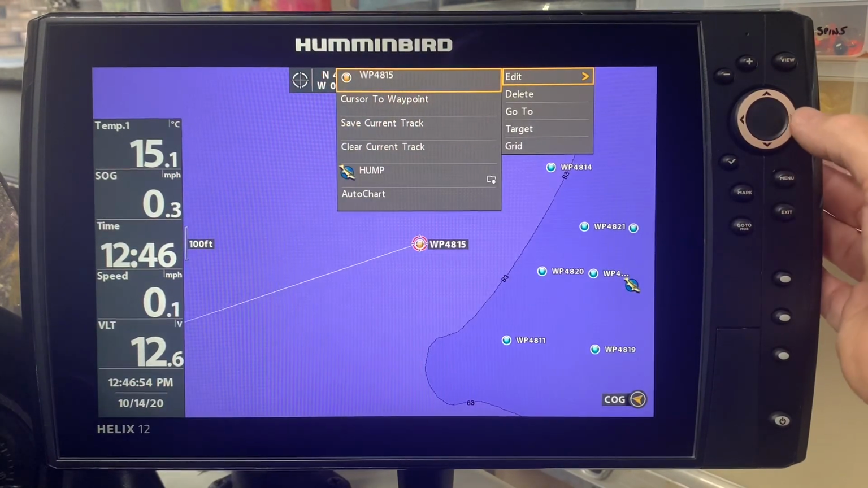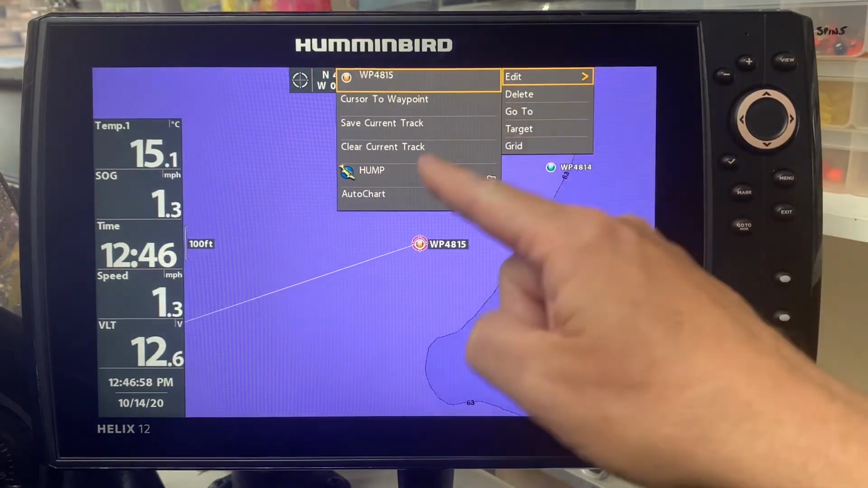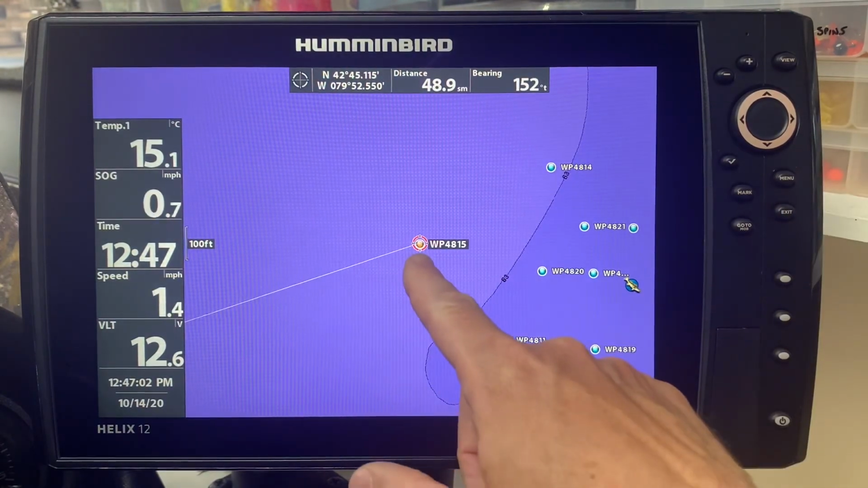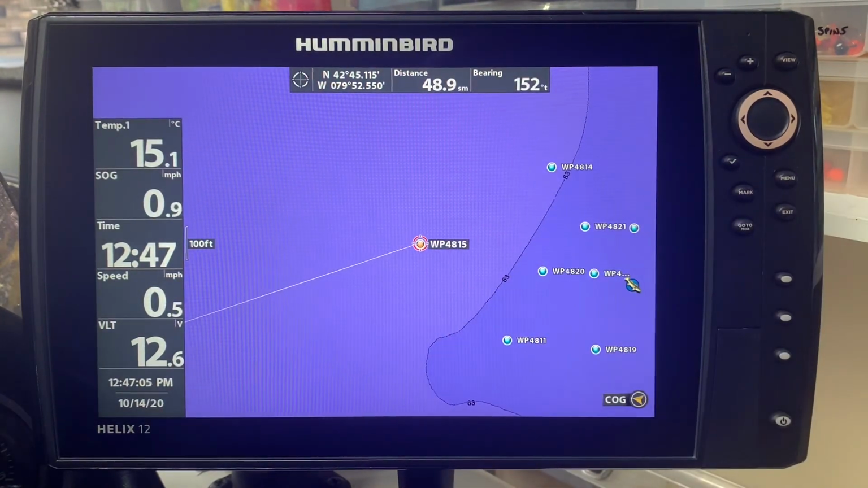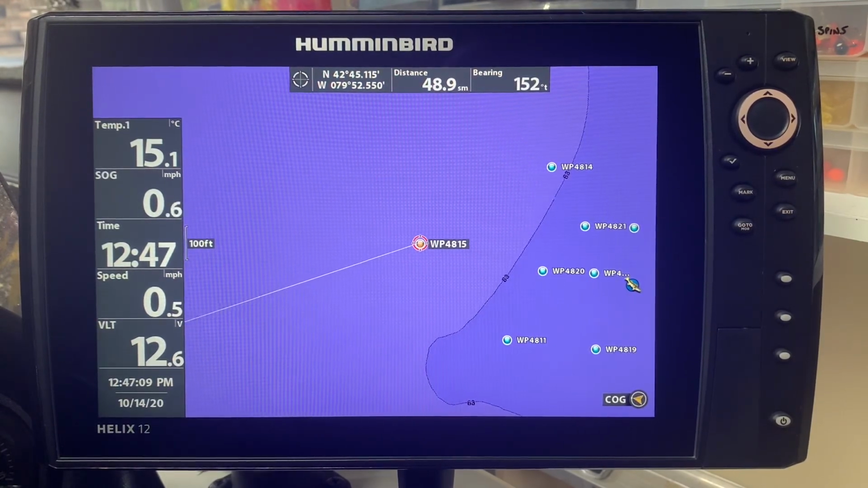I hit my save button, and now I can hit my exit to clear the prompts above, and now you can see that it is now a yellow waypoint, once again helping eliminate the sea of blue. Just another little helpful hint to make sure that you are able to read your waypoints easier.